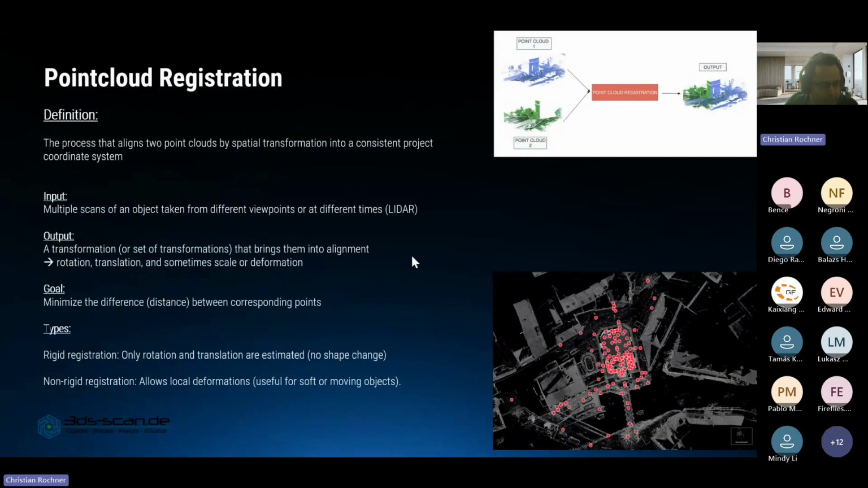Yeah, so let's have a look at point cloud registration. What are we talking about here? The definition for point cloud registration is the process that aligns two point clouds by spatial transformation into a certain kind of coordinate system.